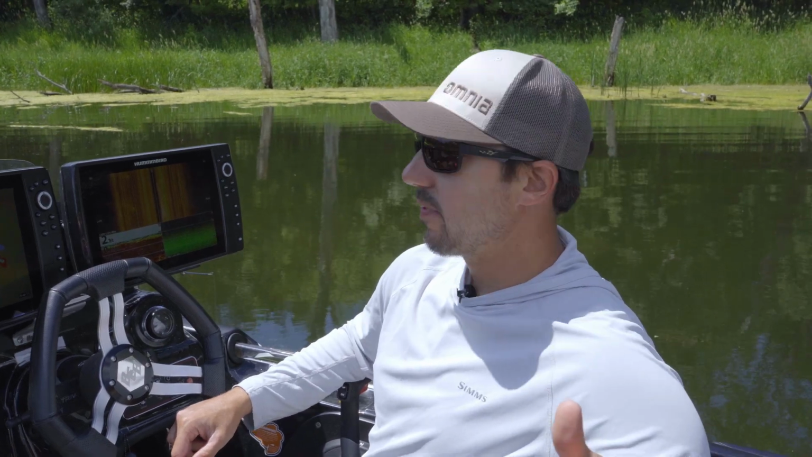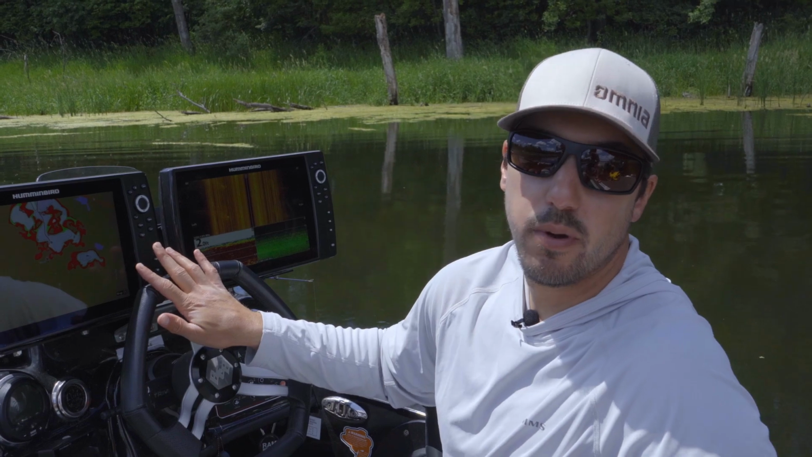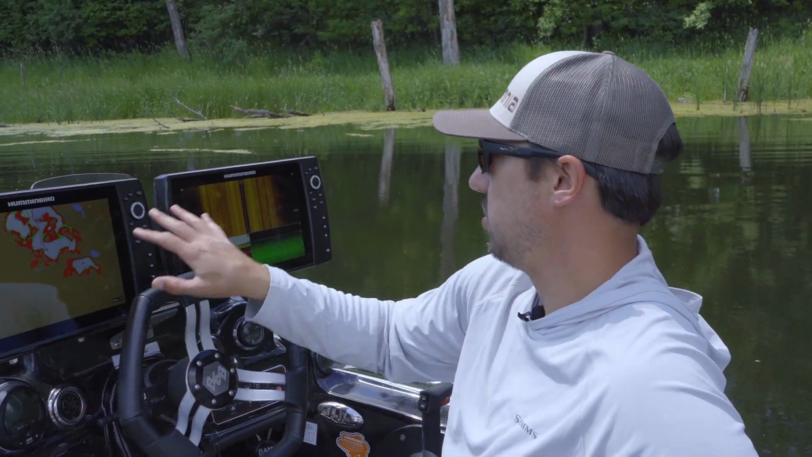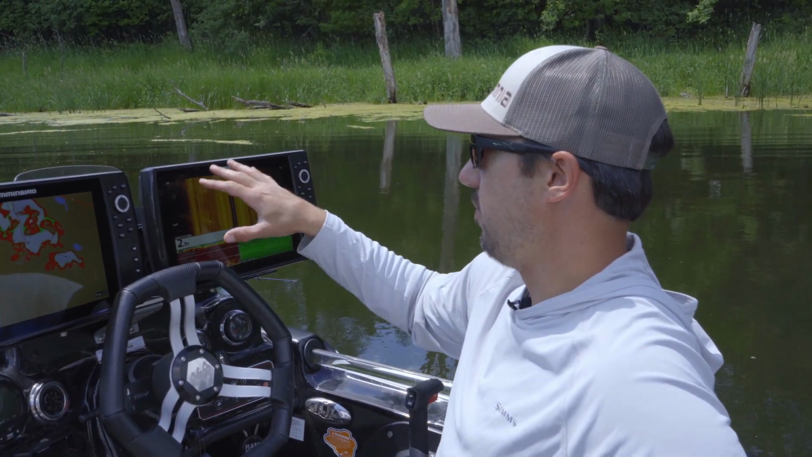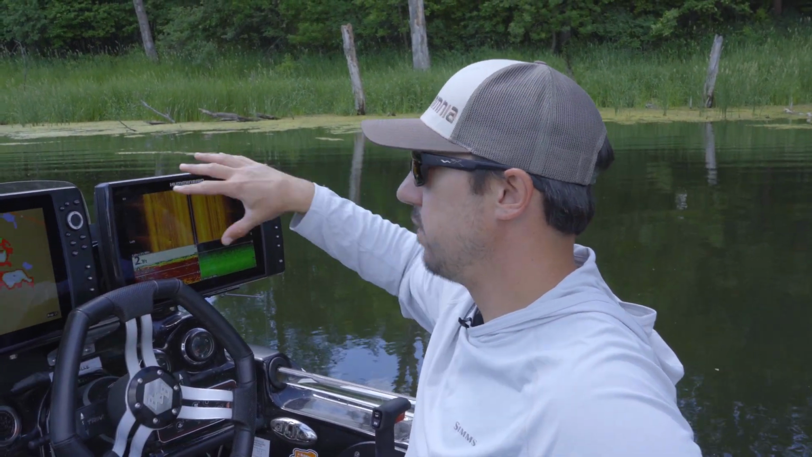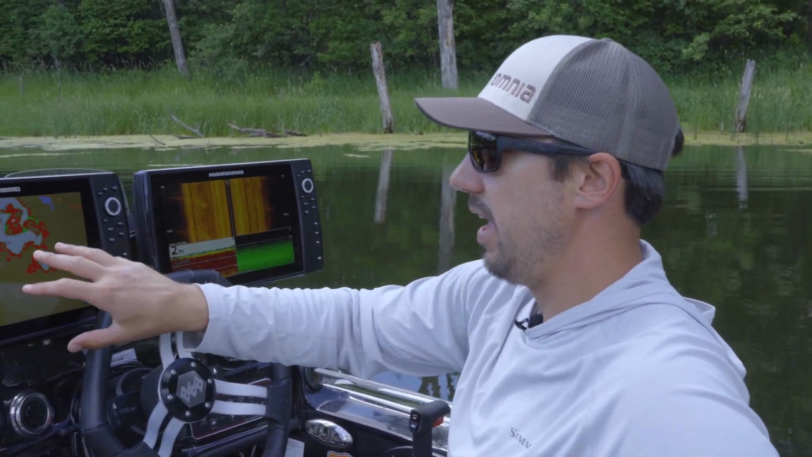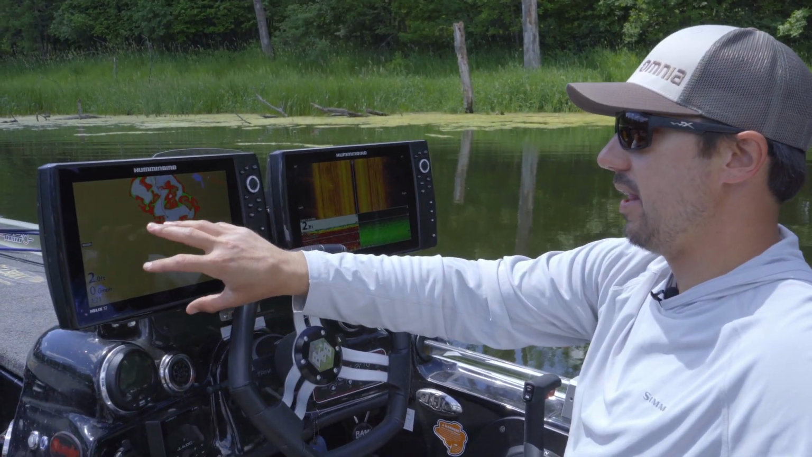What's up, everybody? Want to go over my shortcut keys on my Helix 12 Humminbird units here at the dash. I got two of them, and then primarily what I use each one for. So this one on the right, I'm mainly using for side imaging, 2D, and down imaging. And then on the left, I got mapping primarily, and then a little bit of 2D.